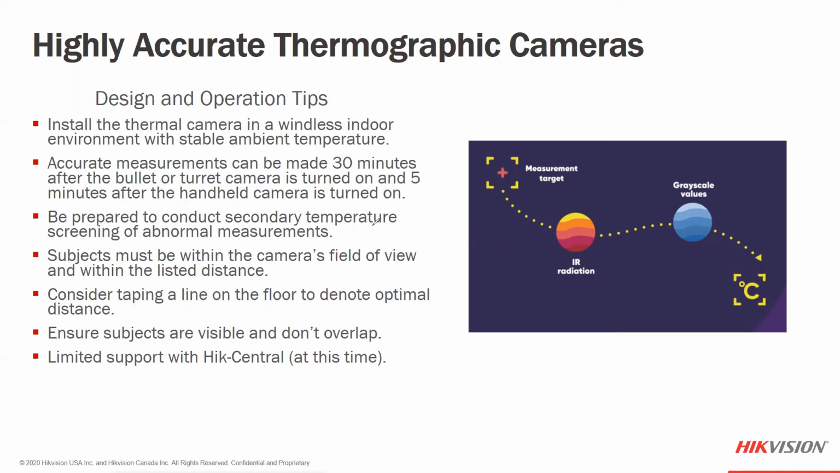The subject does have to be within a correct field of view. They shouldn't be making a temperature measurement 10 feet away when the detection range for accuracy level is in between 3 and 5. So you do need to make sure that maybe you tape something on the ground, give them stanchions to walk through or whatnot.